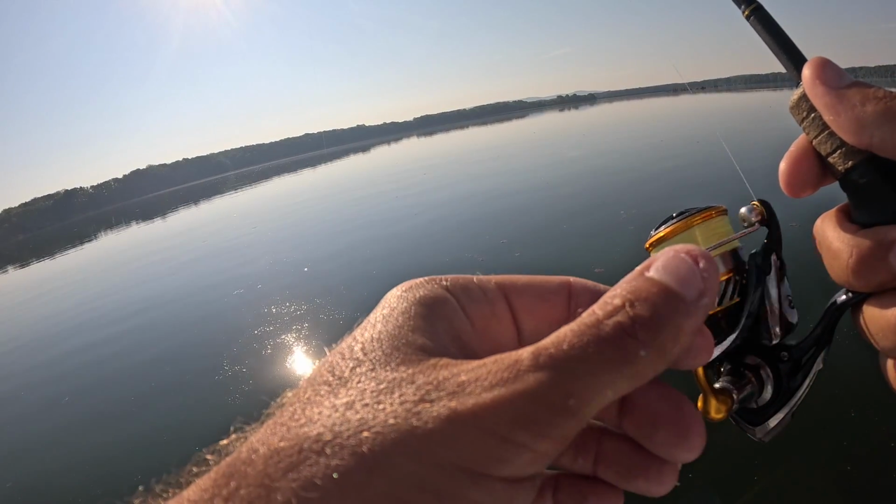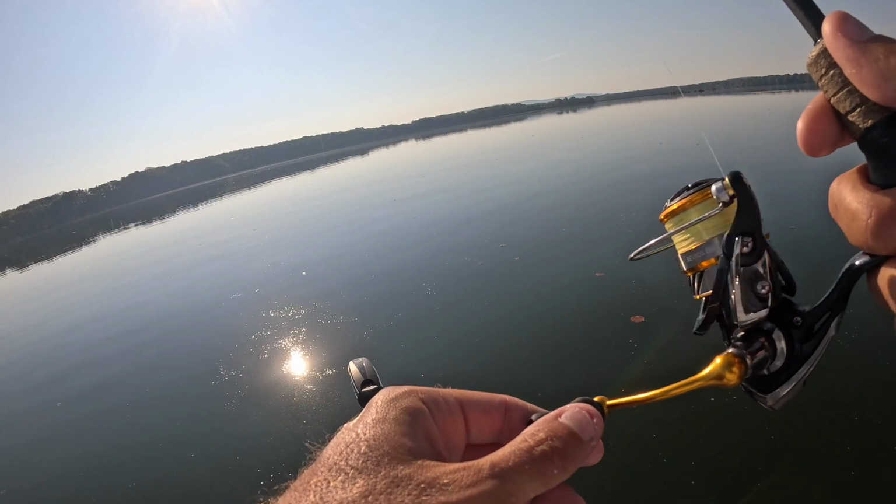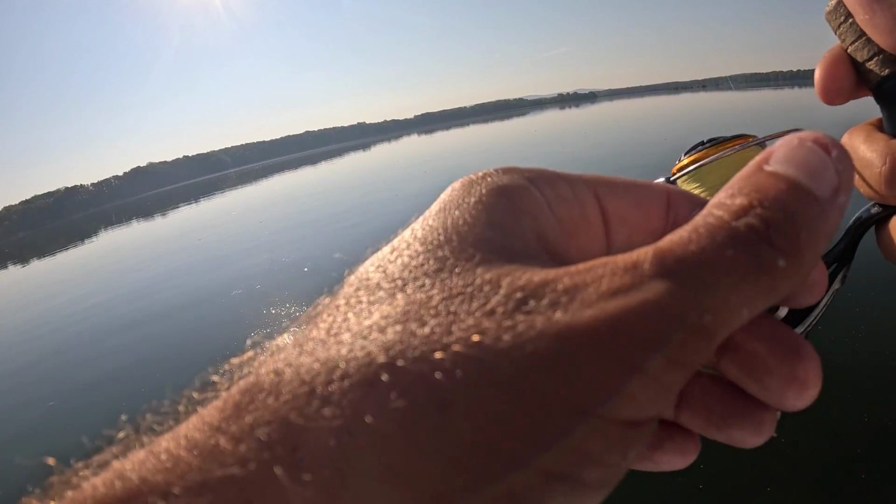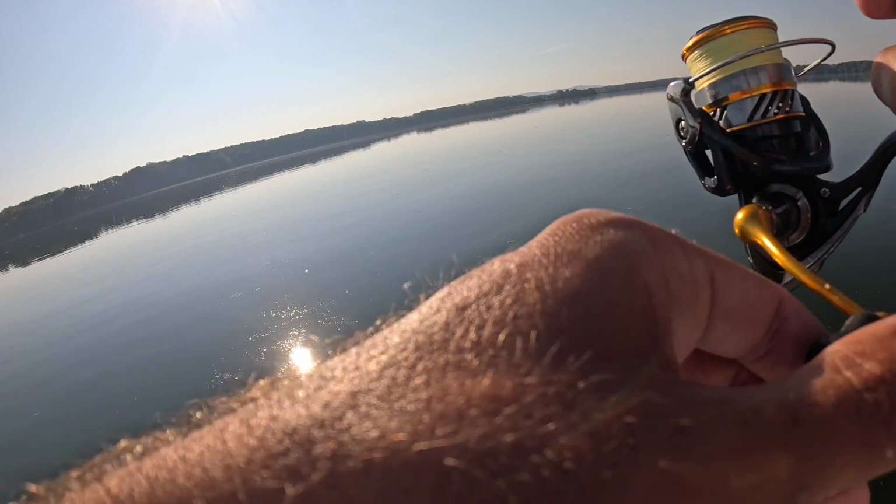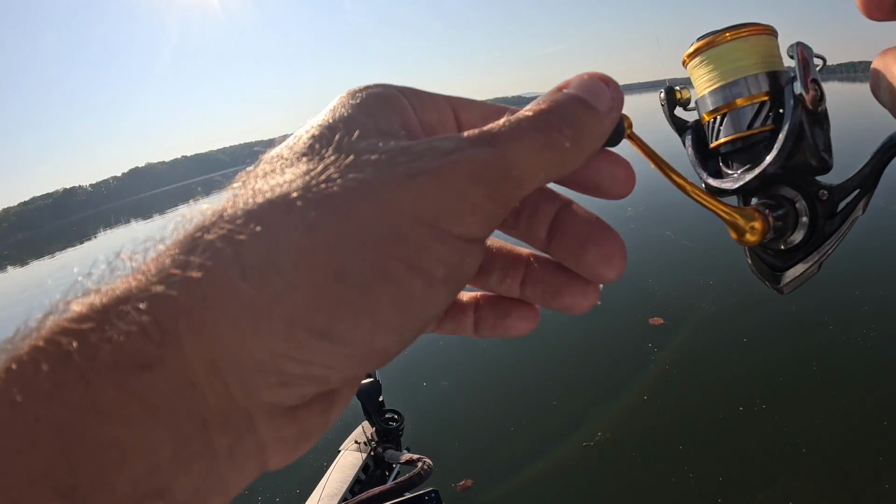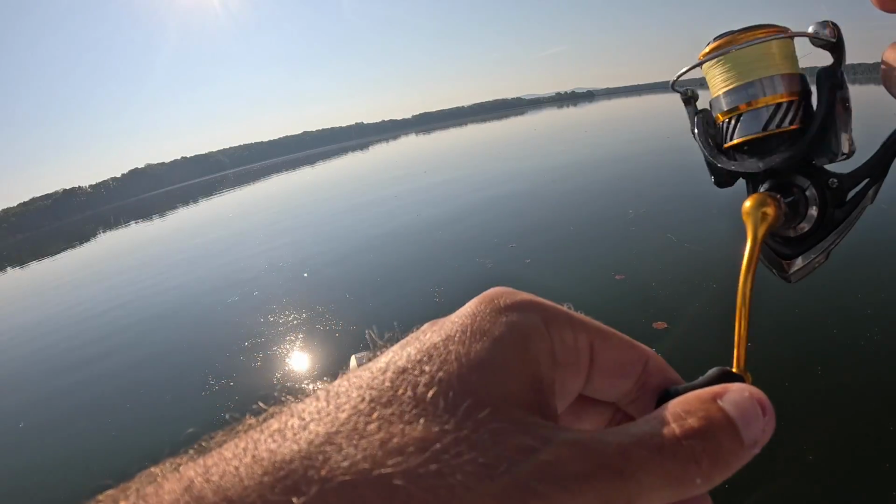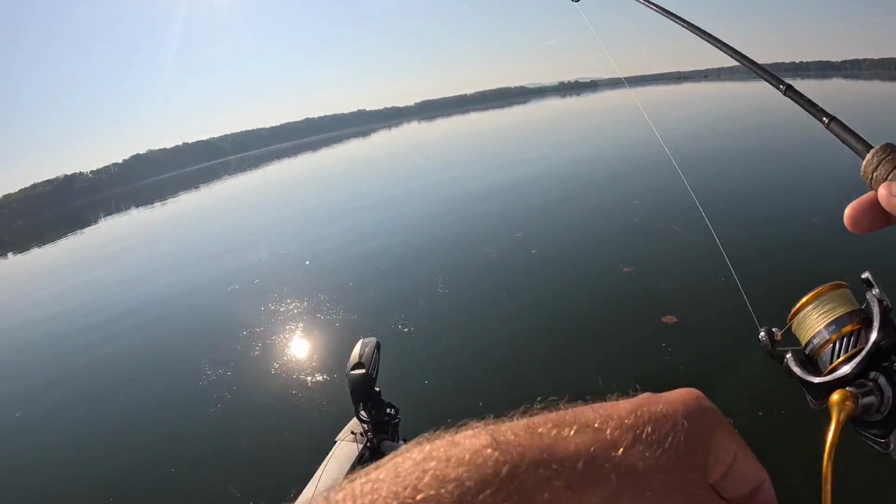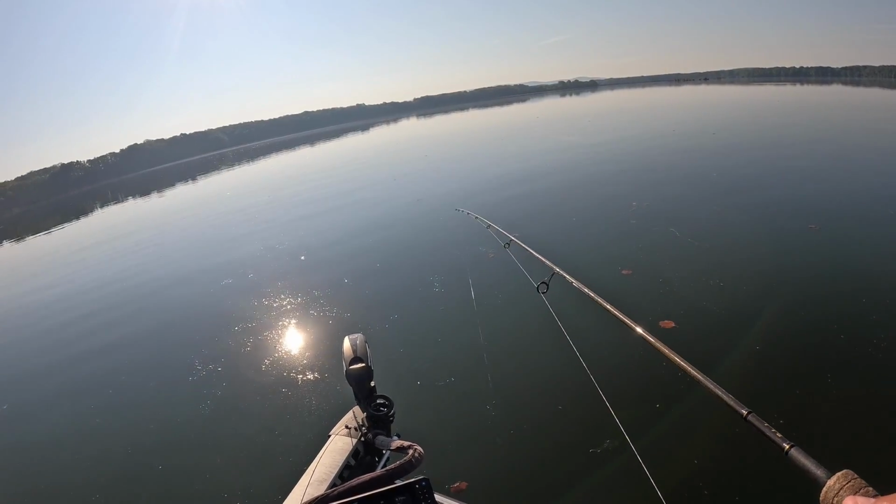And then there's times where you may roll up and catch one or two crappie out of a spot and they're gone. That whole school will just up and leave, and you can see them. You can see them just take off swimming. It's the craziest thing. I've learned a lot about fish behavior, and that's probably the thing that I've enjoyed the most about having this technology.